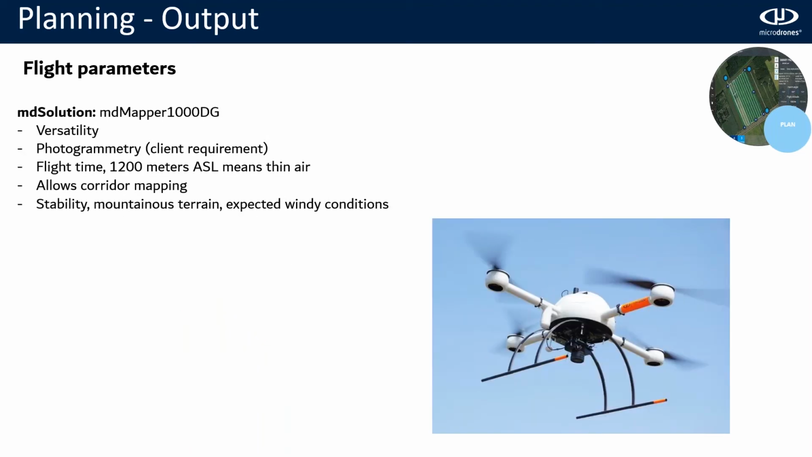Now, we jump directly to the flight parameters. The first thing is the solution that we are going to use. In this case, it is the MD Mapper 1000 DG. The first reason is that it's photogrammetry, and this is a client requirement. They want photogrammetry, not LiDAR.